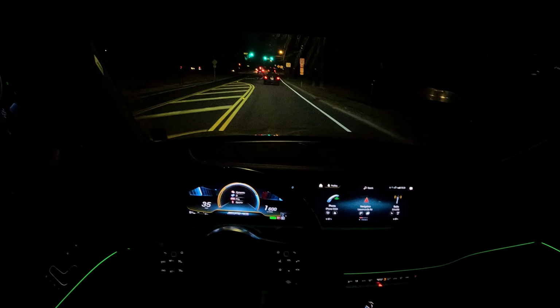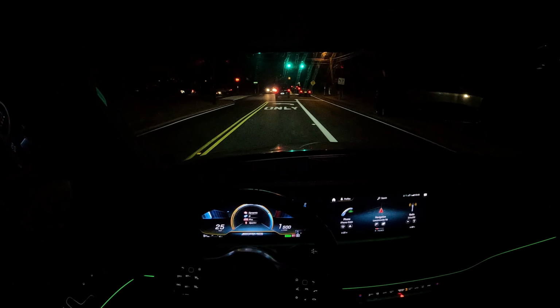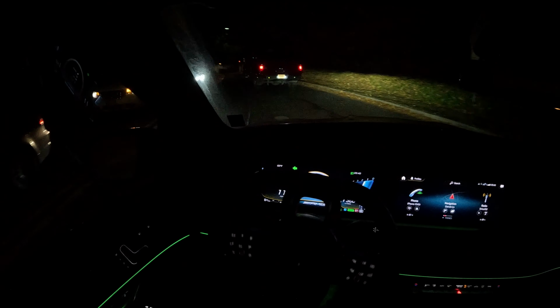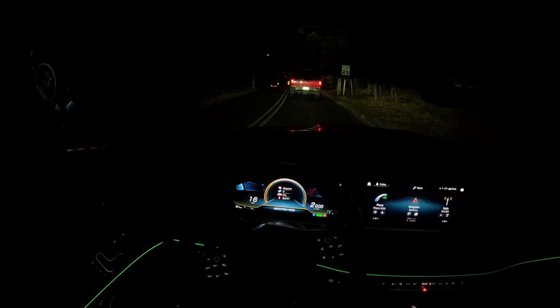That's not really the purpose of this car. I feel like you buy this for your wife who wants to ride something stylish, or maybe you want to ride something stylish. It doesn't obviously just have to be for your wife. I think it's kind of a girly car, but it is very fun to drive.